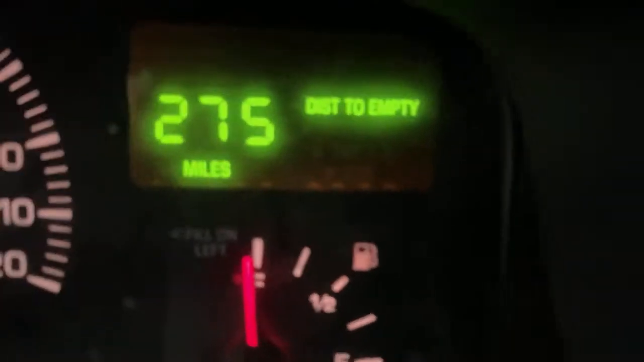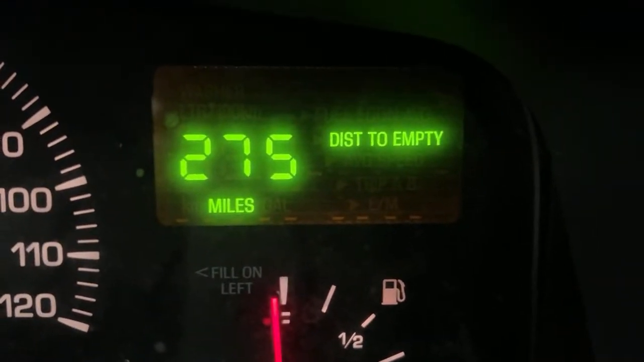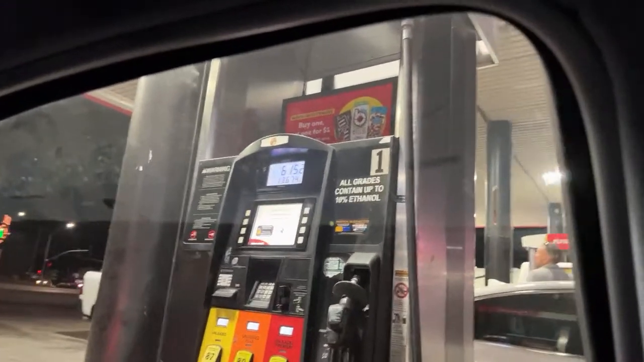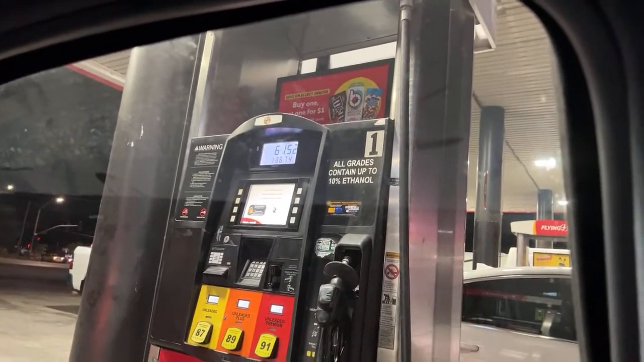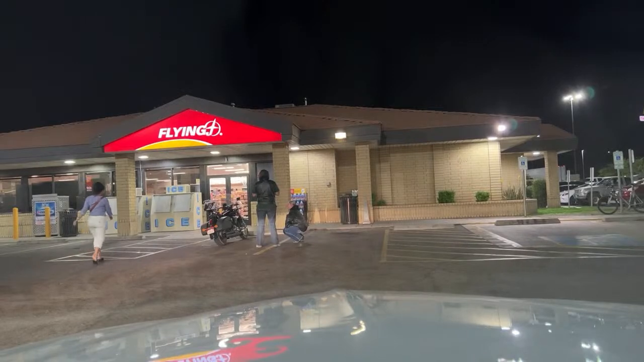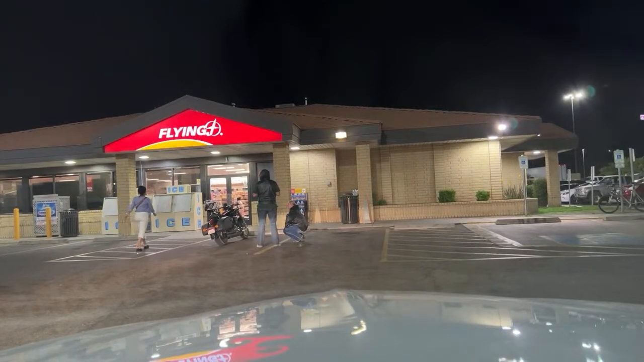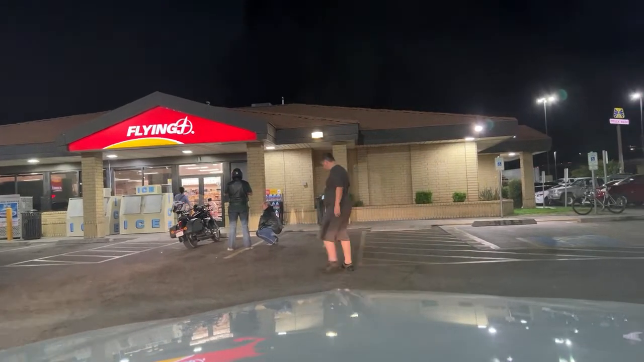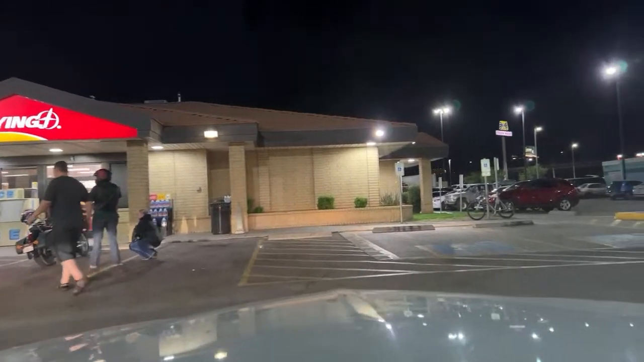So now with the gas, we're at 275 miles to go. And I'll pull this up over here so you can see it. You can see it there. 61.52 for 13.67 gallons. So 13.67 gallons for $61.52 total. We're rolling.